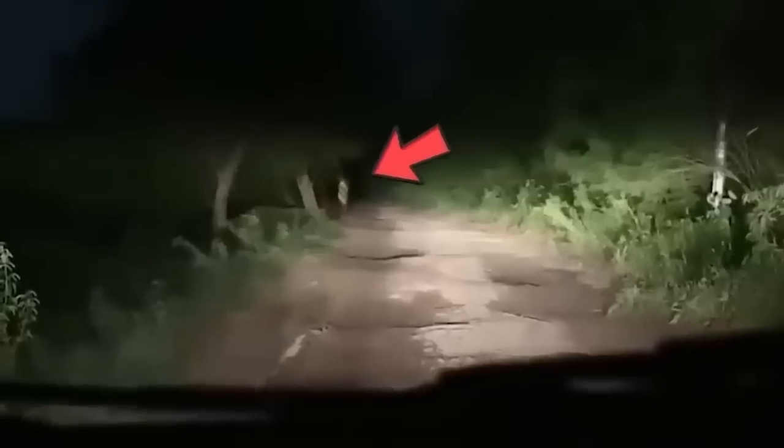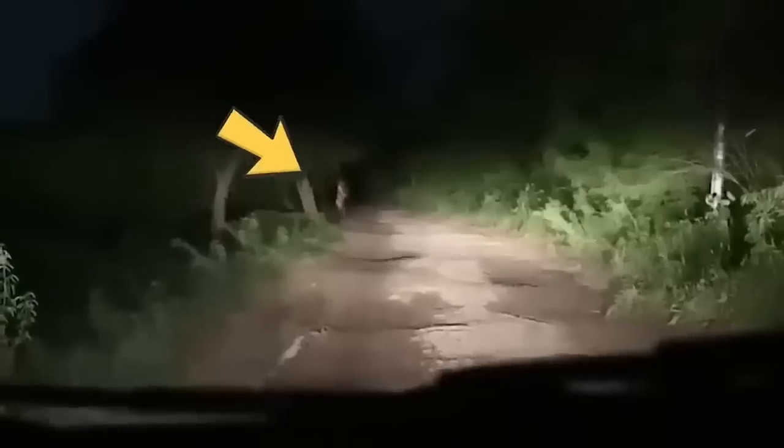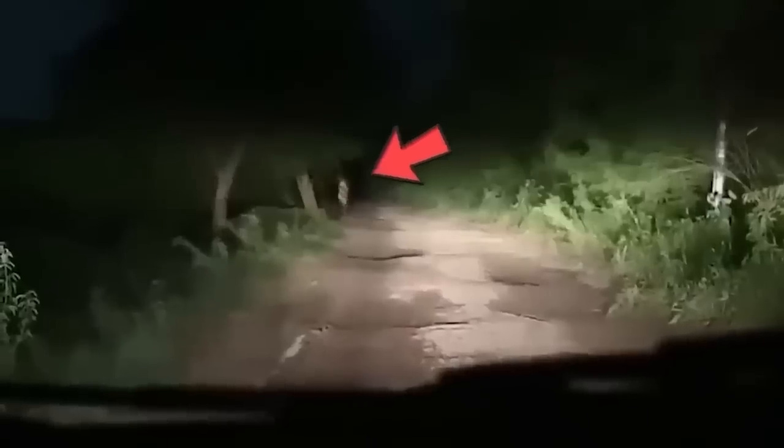A man was out driving at night to get to his home, and while he was halfway through, he saw something quite creepy. A woman dressed in fancy clothing was walking on the road. Since she was too far, we can't clearly make out her dressing, but that's what the man said. Even though he stood there for a few minutes, the woman did not come near. She just kept walking in that area.